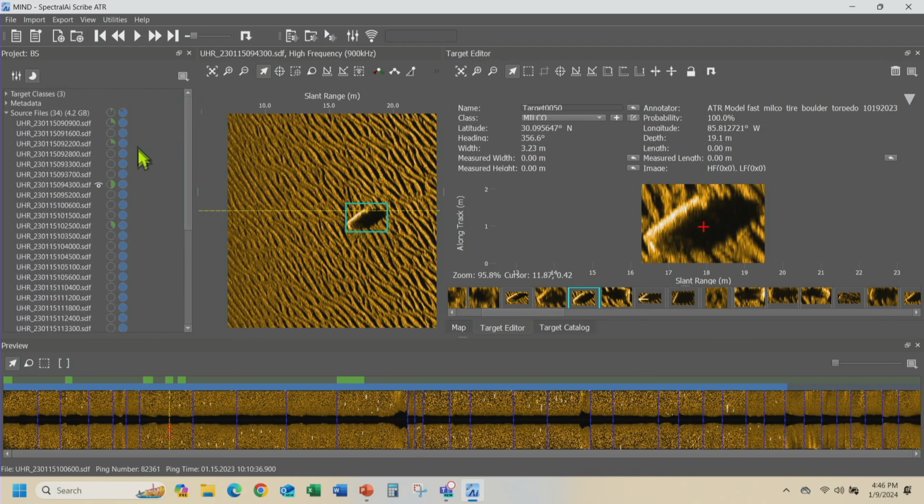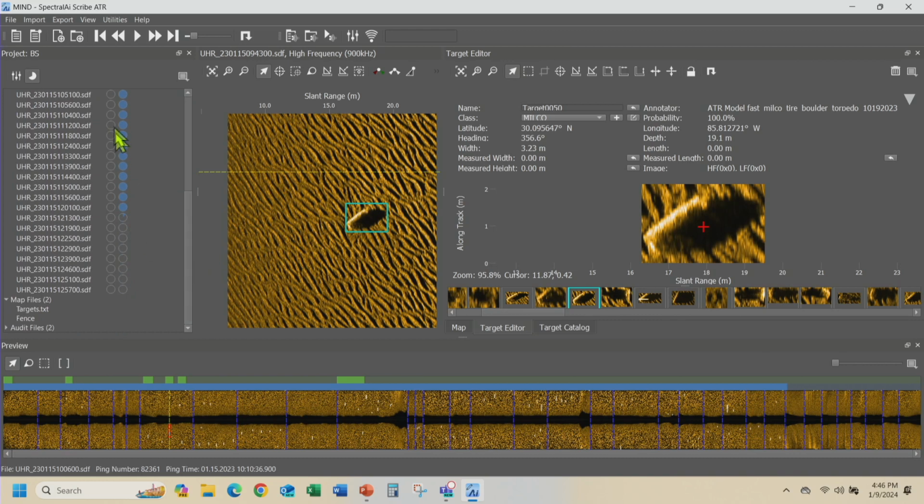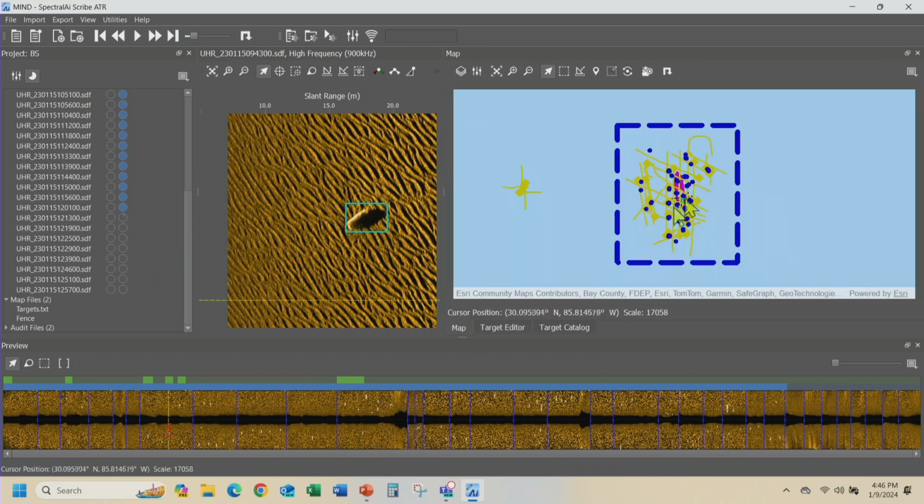So I only basically reviewed 1, 2, 3, 4, 5, and did a very poor job of it. There was 4.2 gigs of data there. This is the ATR. The ATR looked at all of that, all of those files there, except the ones that I excluded, remember, in my fence? So the ones that I excluded there.